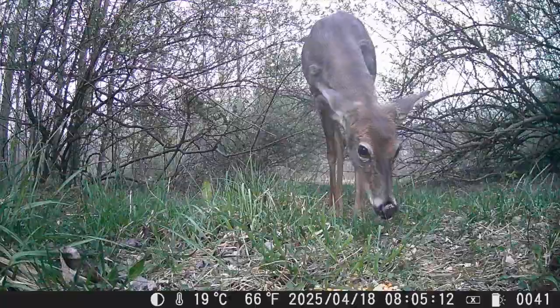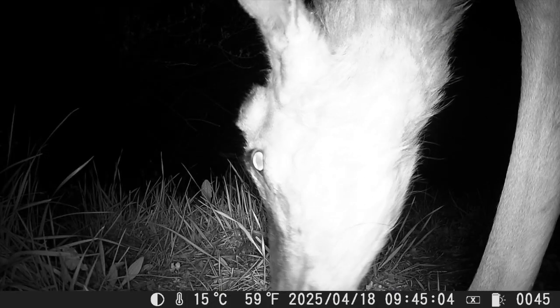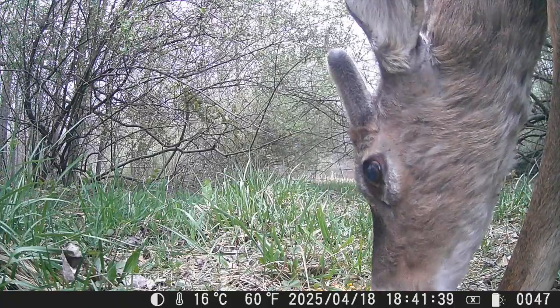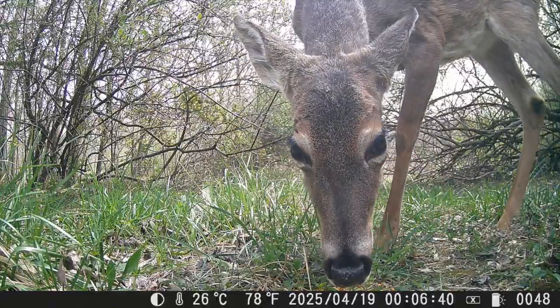Checking during the daytime to see if there's any food. A deer with talented ears. And those antlers are getting longer, covered in velvet. We don't get to see the deer too often in the daylight, mostly at night.